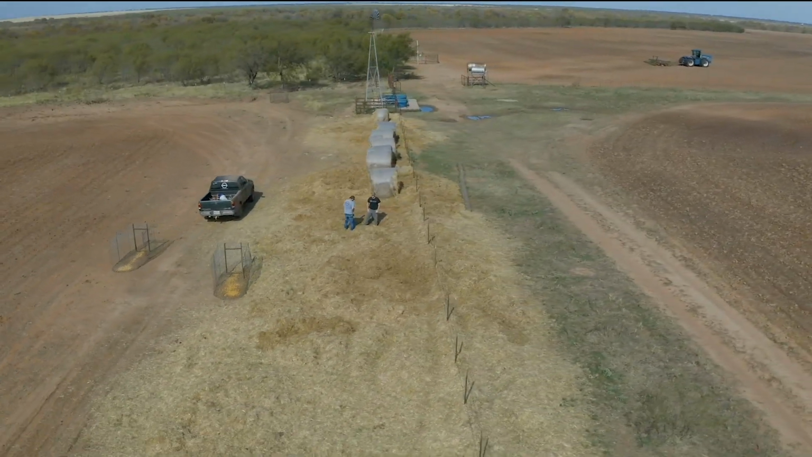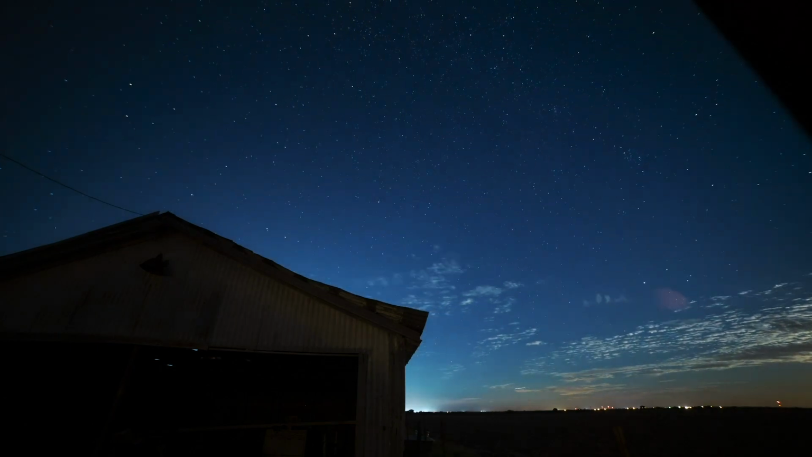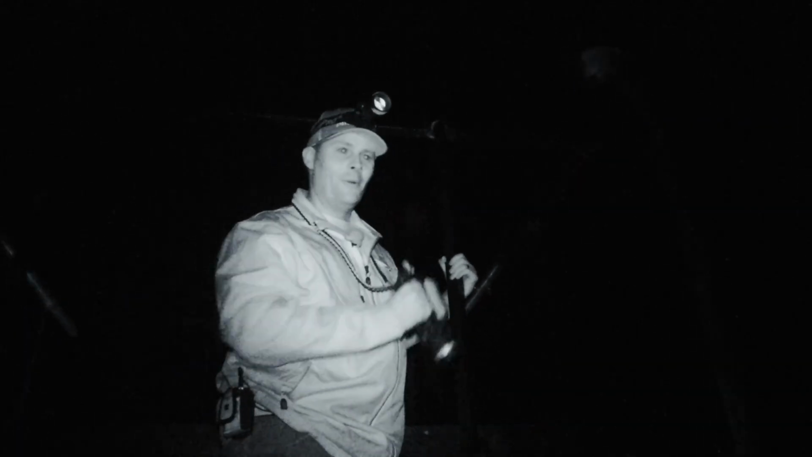Well, the plan on this hunt is pretty simple. We're gonna stage up at the house, we're gonna use the thermals, and when the pigs show up on their nightly routine, we'll be able to make our stalk. Hey, it doesn't get much better than spotting with a thermal from the house.